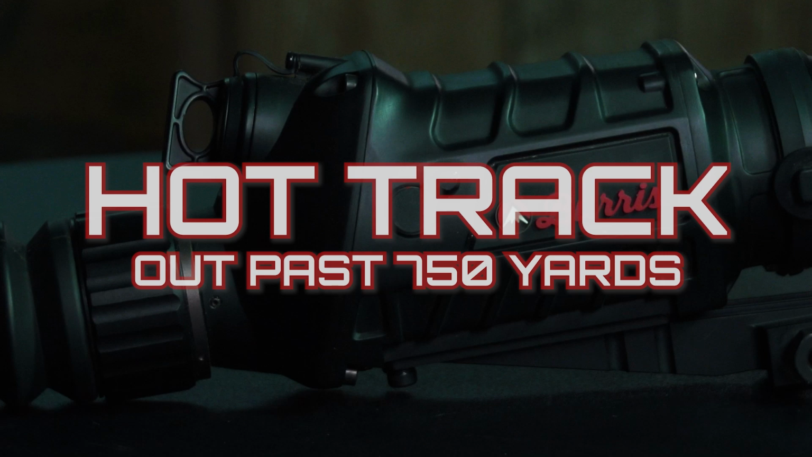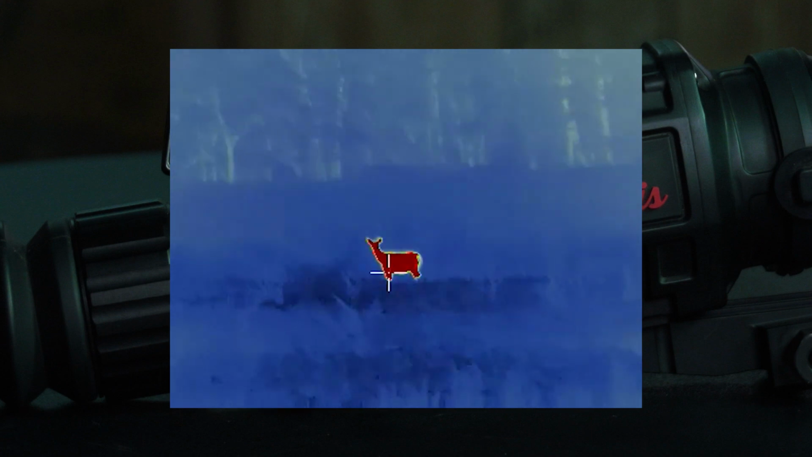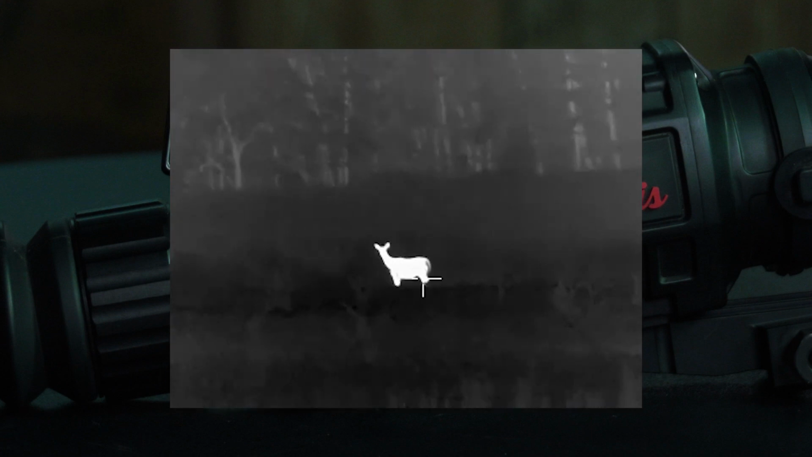Three of the features that I absolutely loved on this, number 1 was they have what they call quick track, which basically puts a little crosshair wherever it sensed that heat. It made finding the animals extremely easy, and then especially in the distance, you could hold it steady, it would zoom in, and now I can get a better look at that animal.